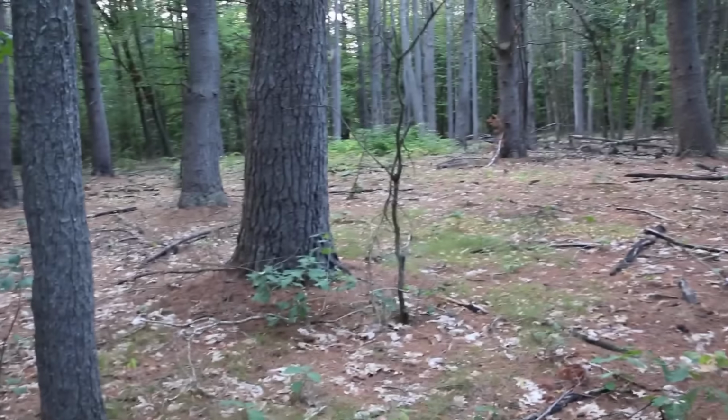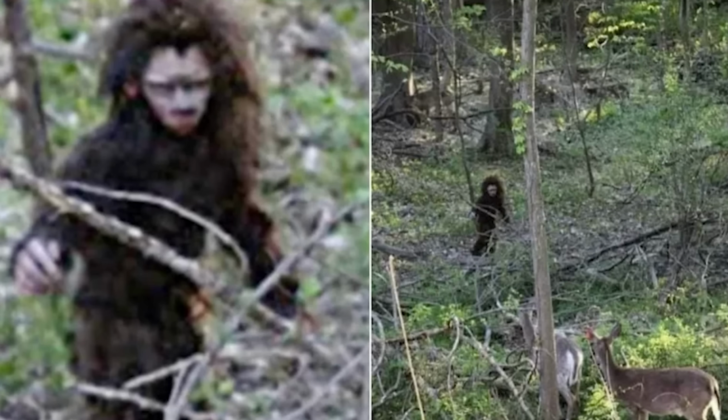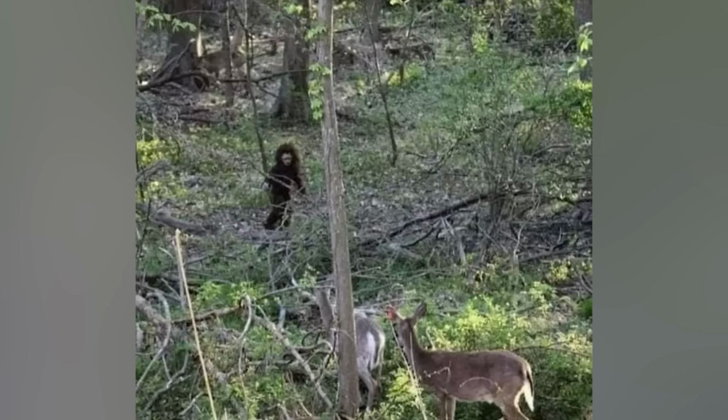This next trail camera image blew up online after people claimed it captured a baby Bigfoot creeping around in the woods. The photo shows a small, hairy figure standing back in the trees, staring directly at a group of deer feeding in the foreground, and as you'd expect with almost every Bigfoot picture or video out there, it's not incredible quality, but better than a lot of the stuff anyway.